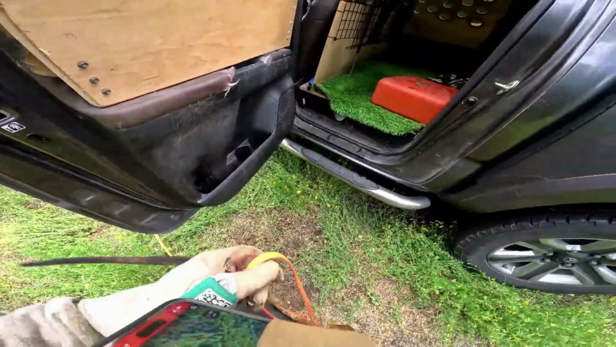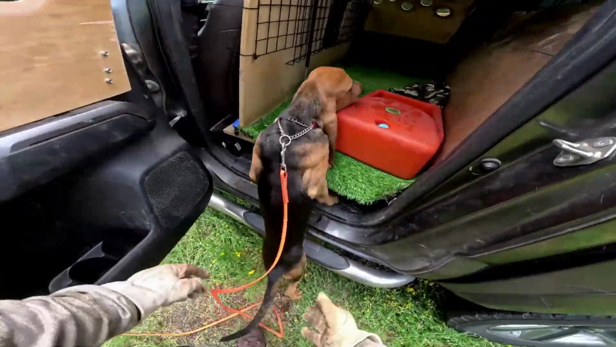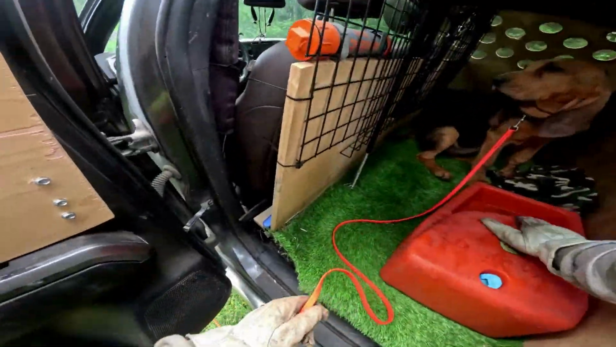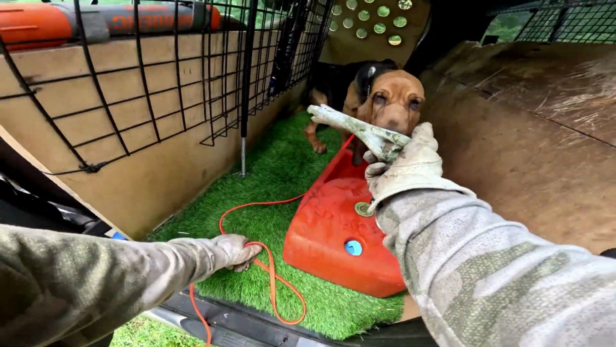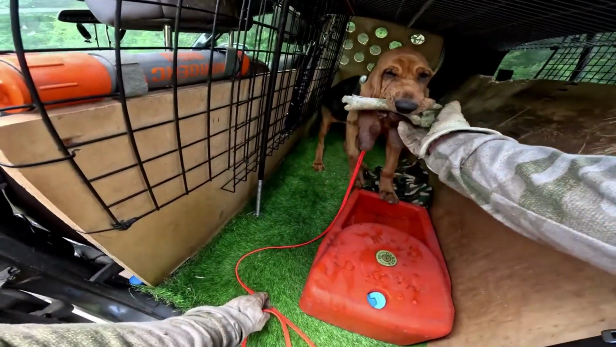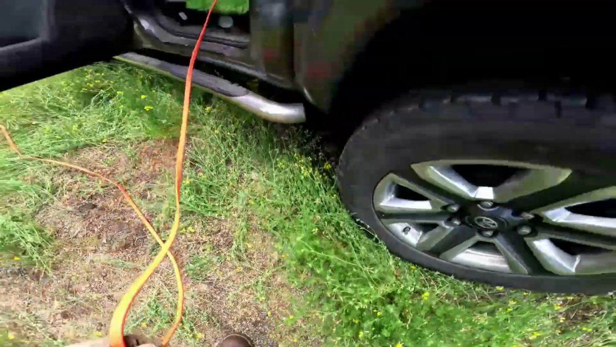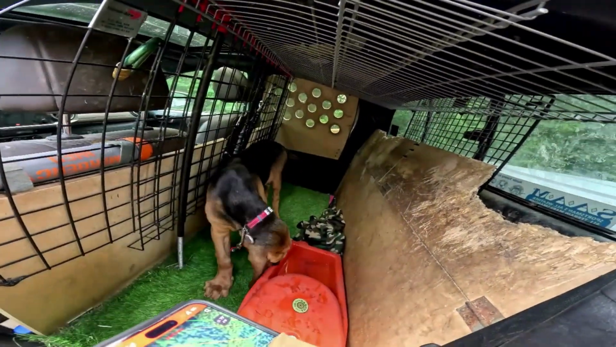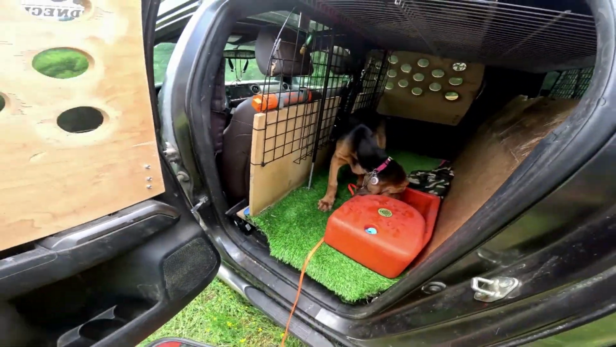Okay, here we go. Up, up, up. Someday you'll just hop in. There's some water. There you go. You want some water? You're doing good. Here's your bone. You want to show Mom your bone that you got today? Yes, that's so good. Oh, you did so good. How do you like that adventure? It was good, huh? It was a good adventure.